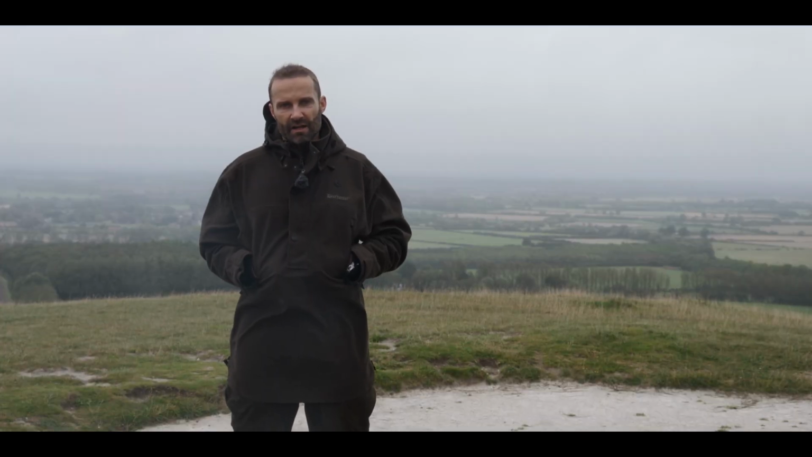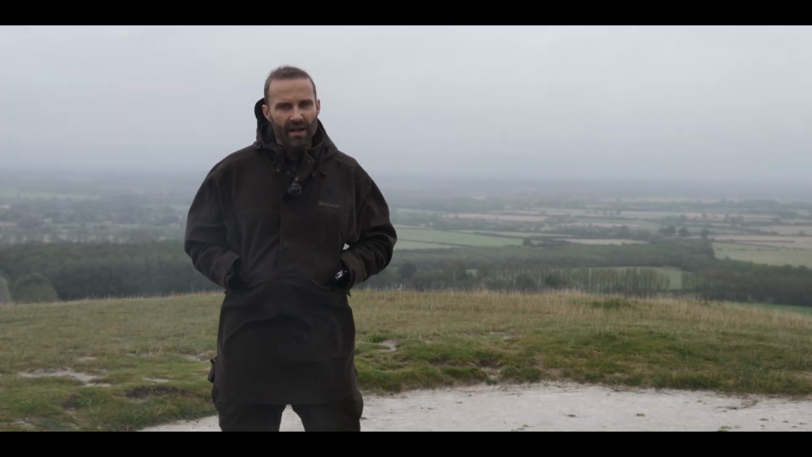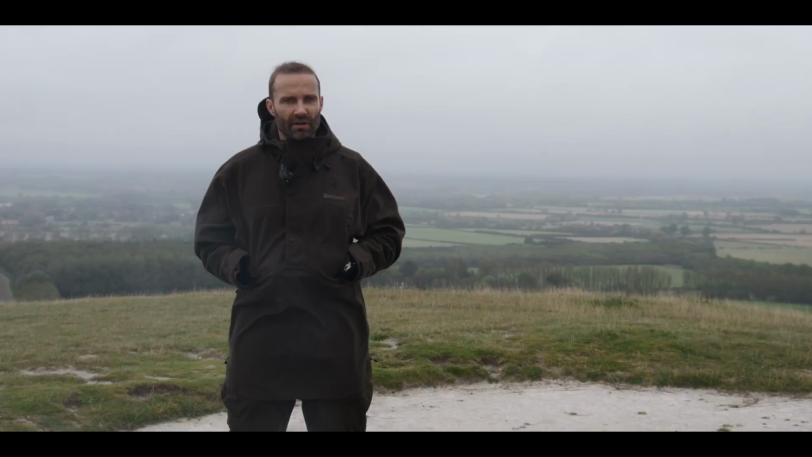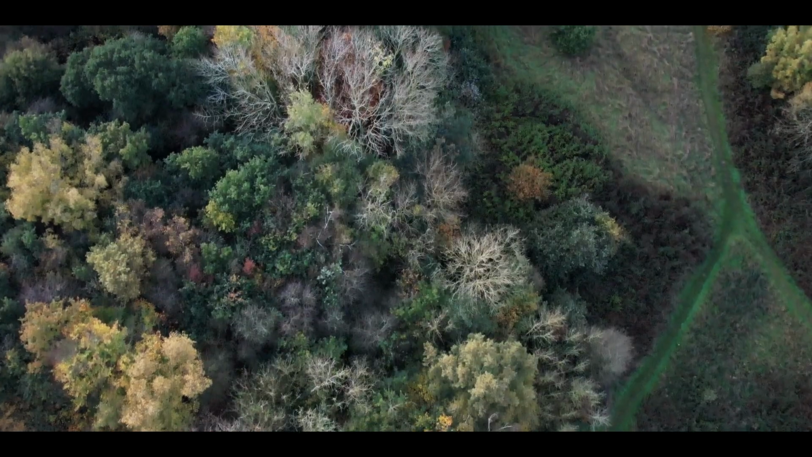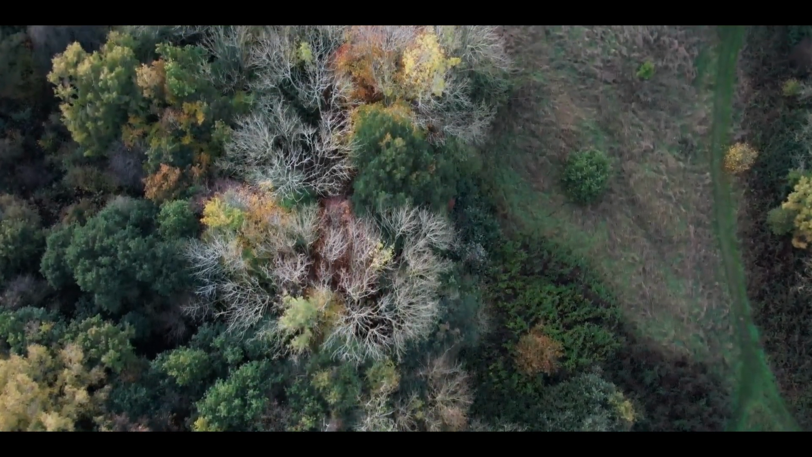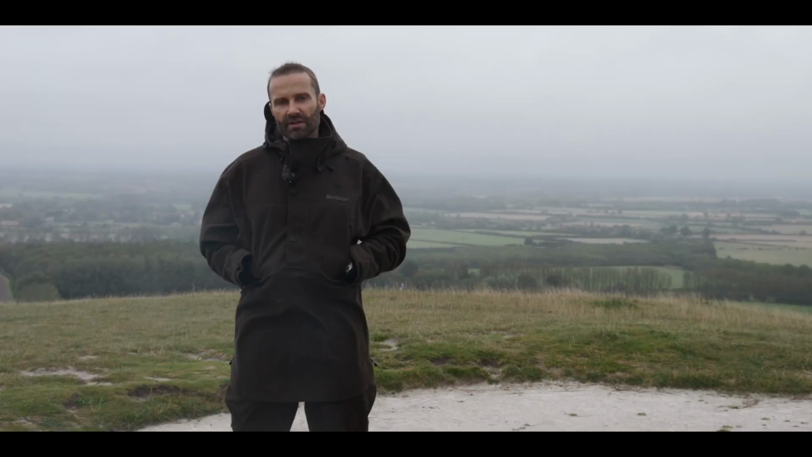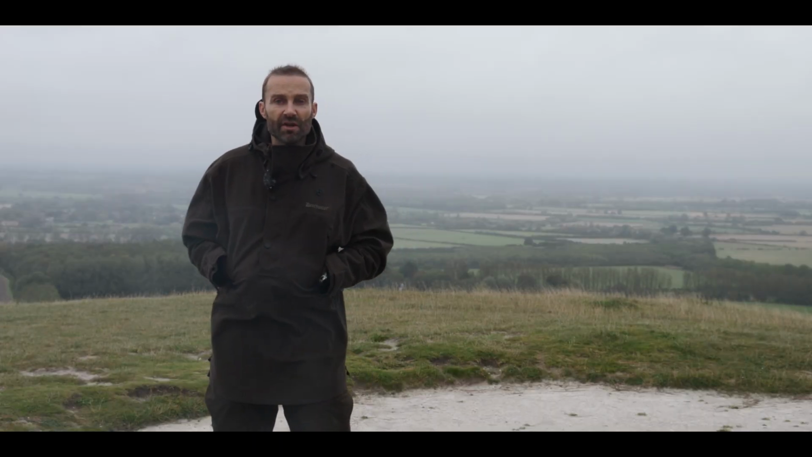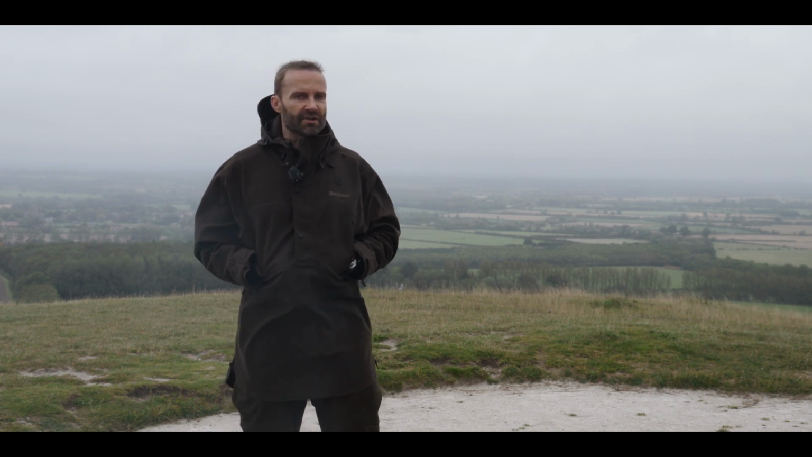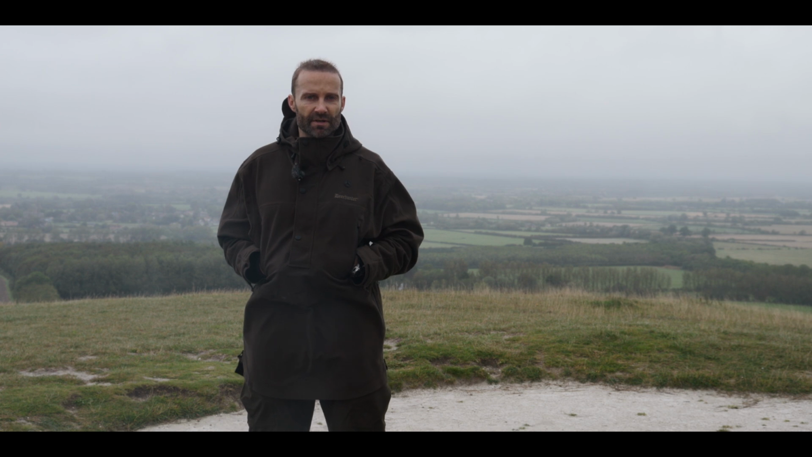Whilst fallow deer don't breathe fire and lay ruin to villages, they do need to be controlled. Damage caused by browsing of trees and shoots and agricultural crops puts fallow deer in direct conflict with foresters and farmers, added to which their ability to reach very high densities can result in significant damage to the environment.